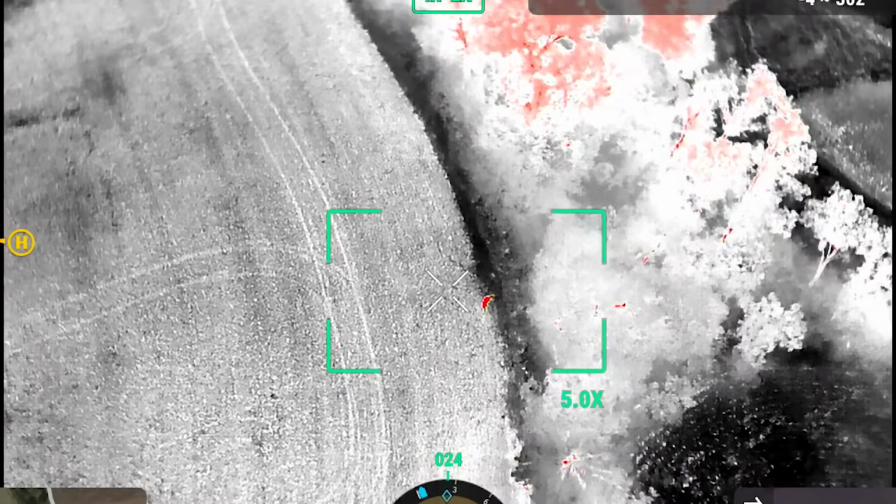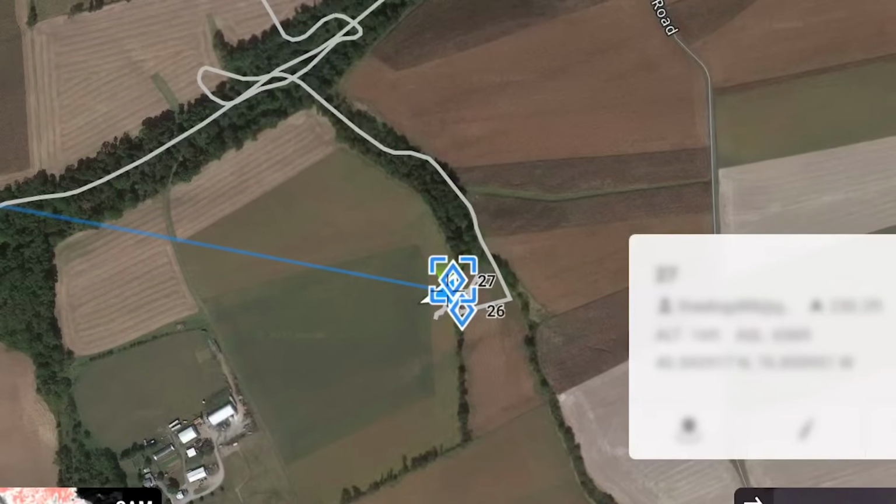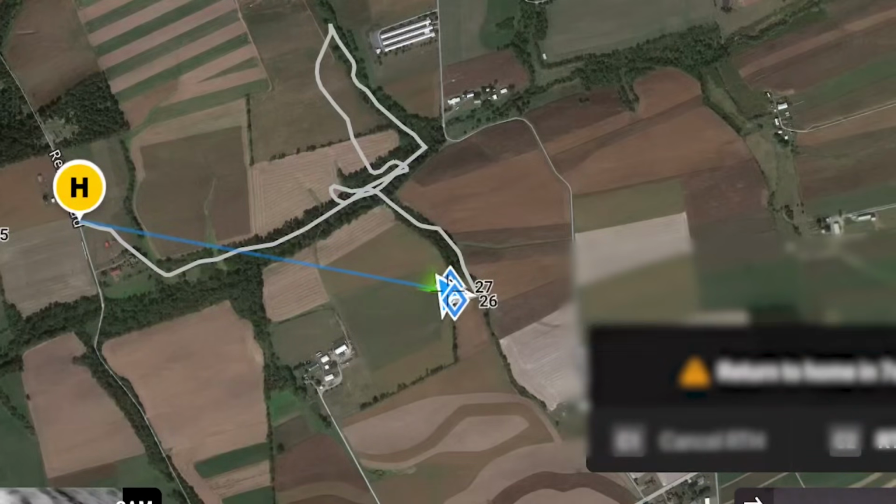Yeah. She has no clue where she's at. She's heading the opposite way we are. So if you go from here, yeah. So we're over here. Yeah, she's heading that way. Right in from the corner of that road. Yep. Right in through there, and she would walk right into me, but how am I going to get there in time? All right, well, I got to return home here.